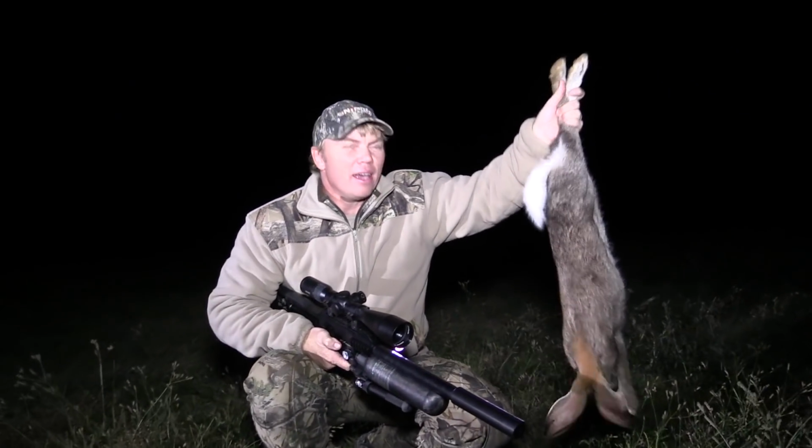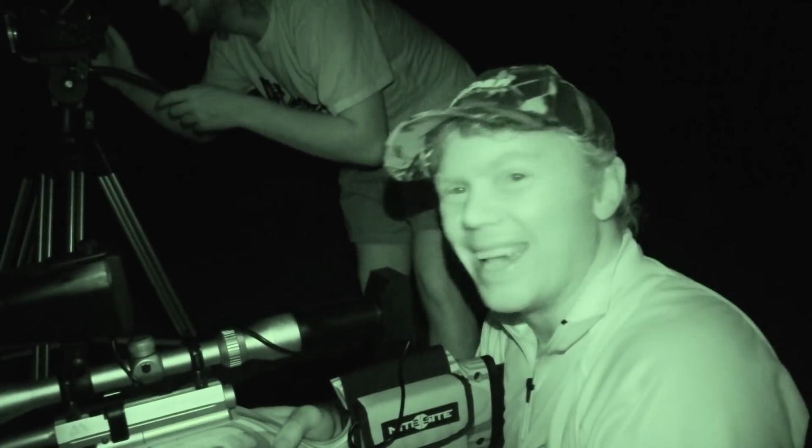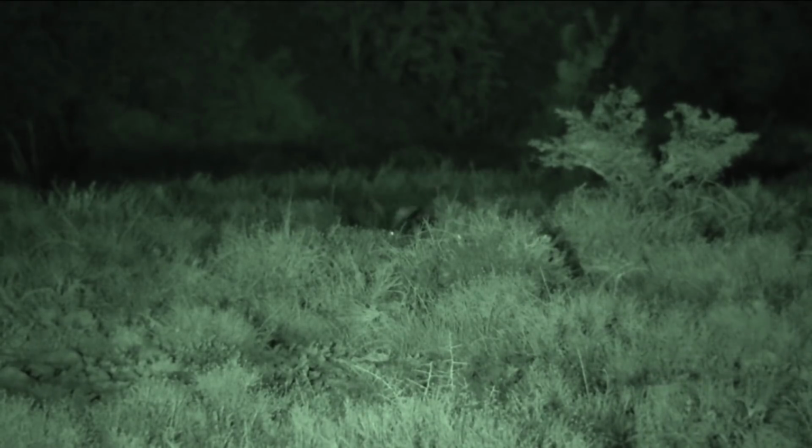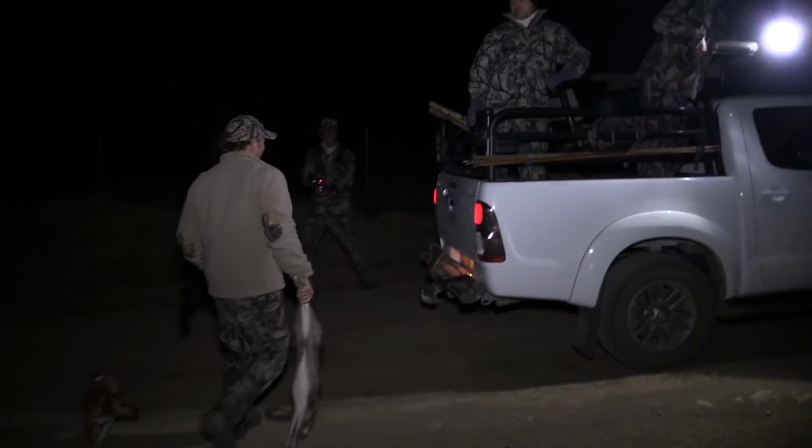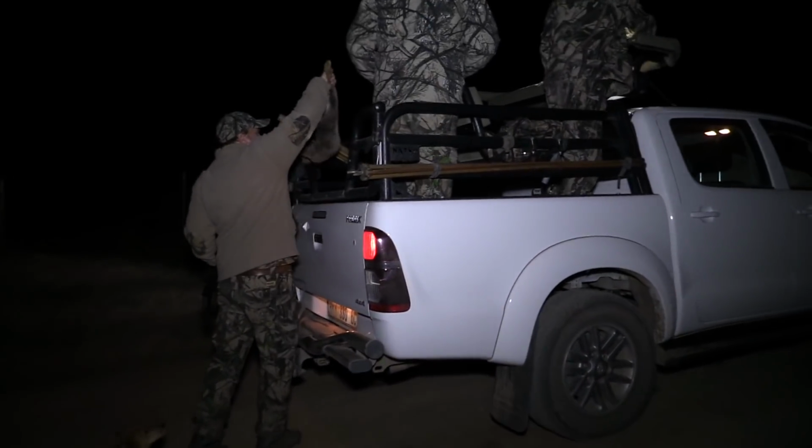Happy days. Last time you saw me nighttime walking and stalking with the night sight. This time we're doing the traditional South African spotlight off the back of the bakkie, and real quick. You've only got a couple of seconds. They see the light, they get a little confused, and then they run. So let's put them in the back, see if we can get something else.